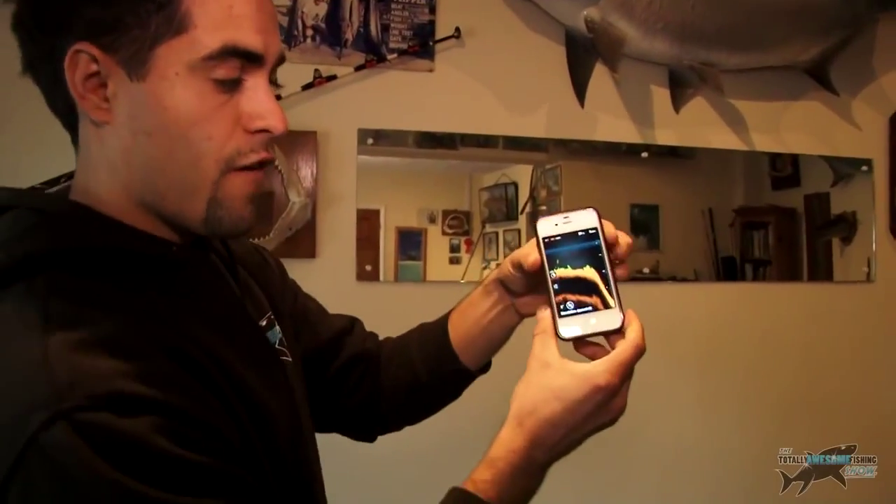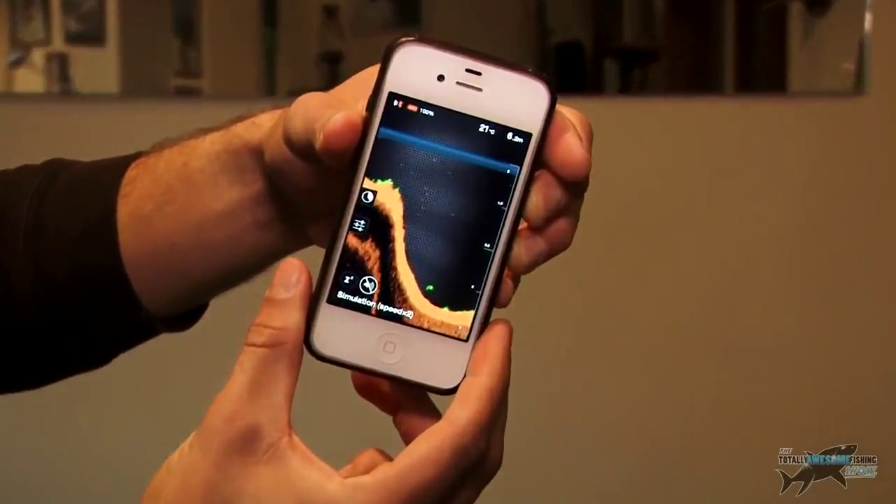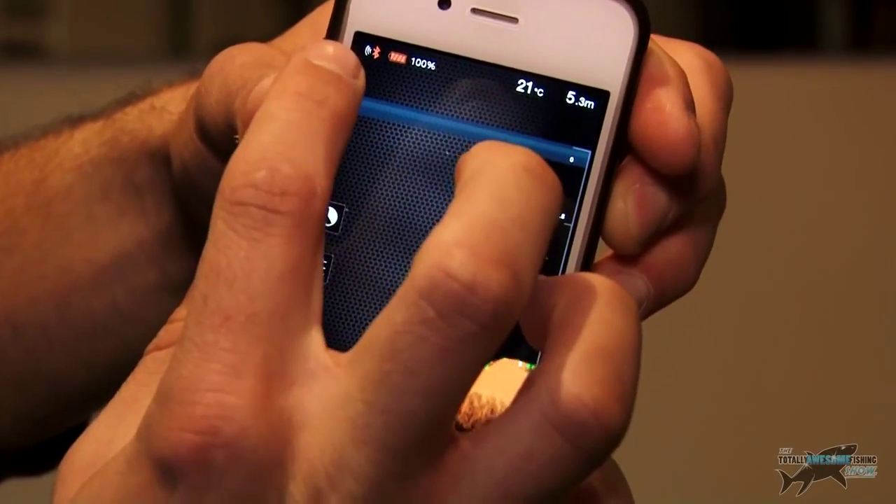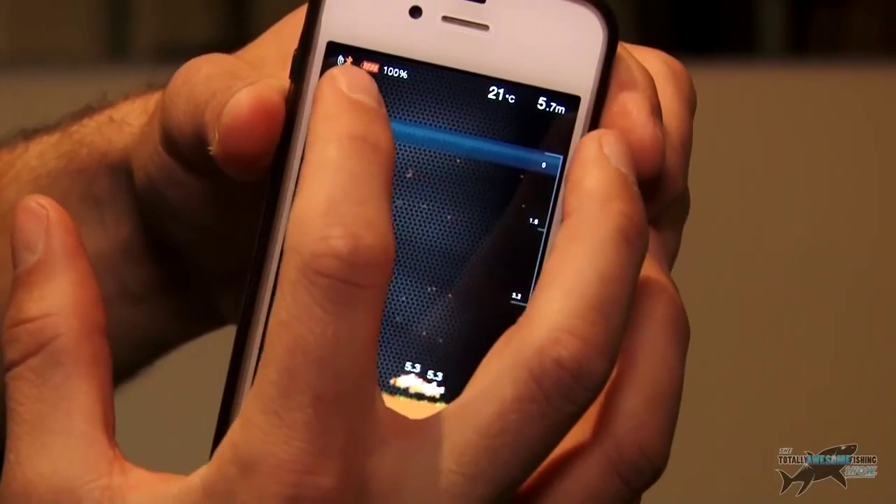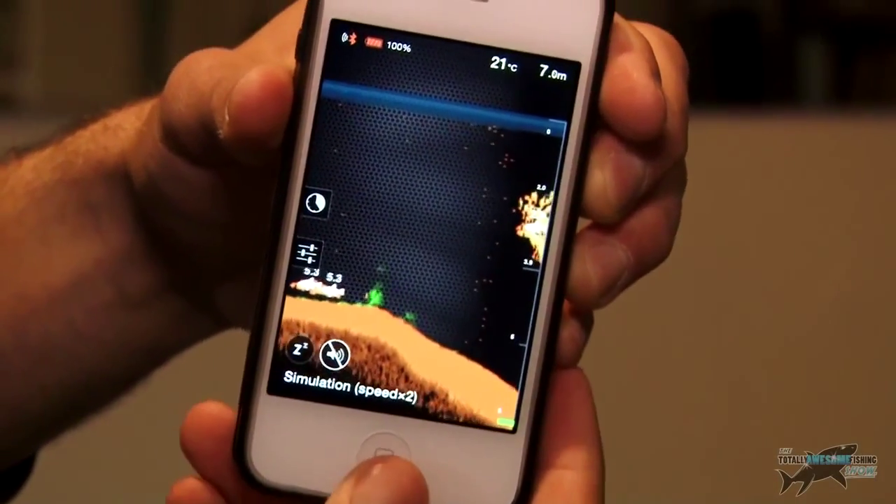So what we're going to do now is, the other thing as well, I've got it loaded here on my iPhone, just so you can see what it looks like on the iPhone. So again, really good detail, runs really well and things like that. And I can see it's got Bluetooth signal up there. It shows me the signal, because obviously it runs by Bluetooth. The further you cast it, the less signal you'll get, I guess. And it's got the percentage of the battery of the device. So that's really good as well.